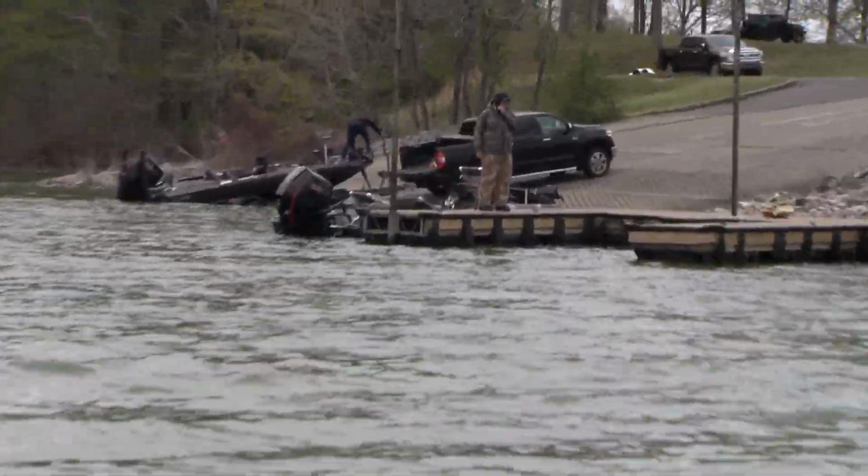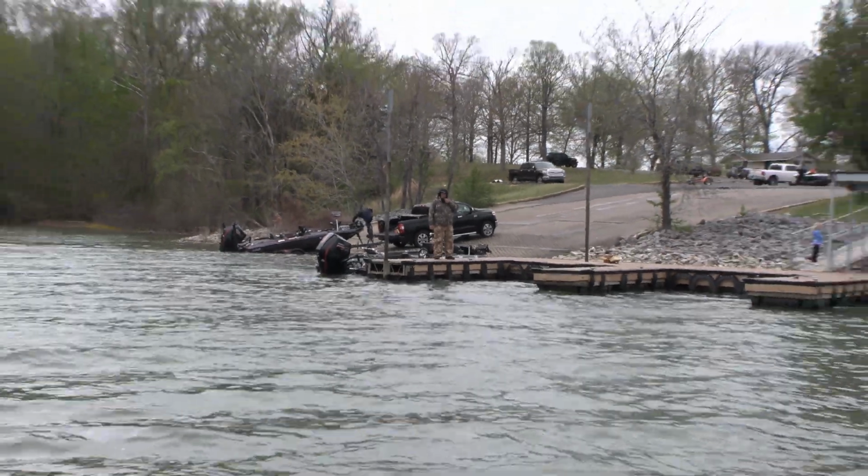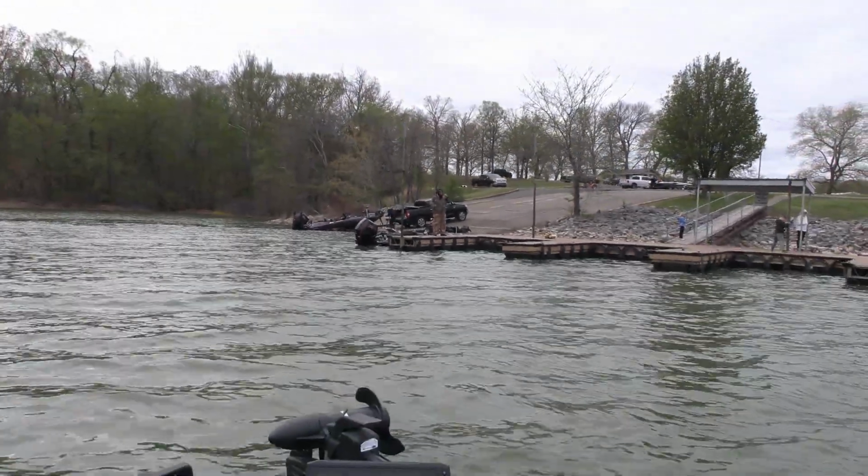And as you know, it's hard to keep up with Tony's boat, but at least he was there at the docks to help us tie off when we got there.